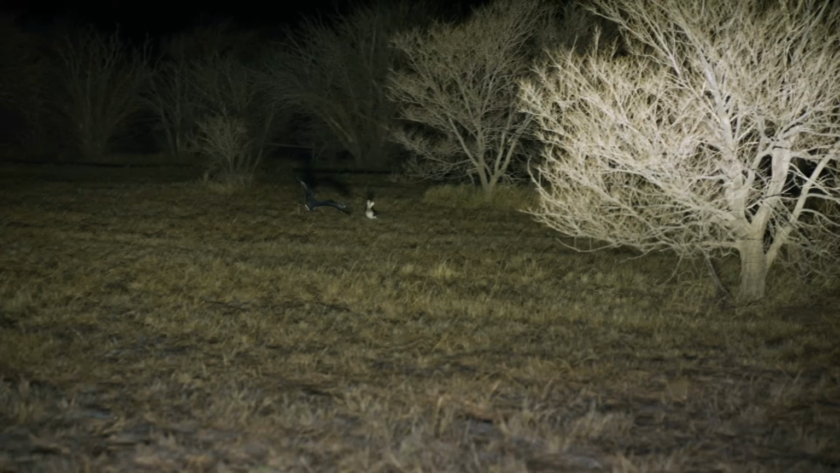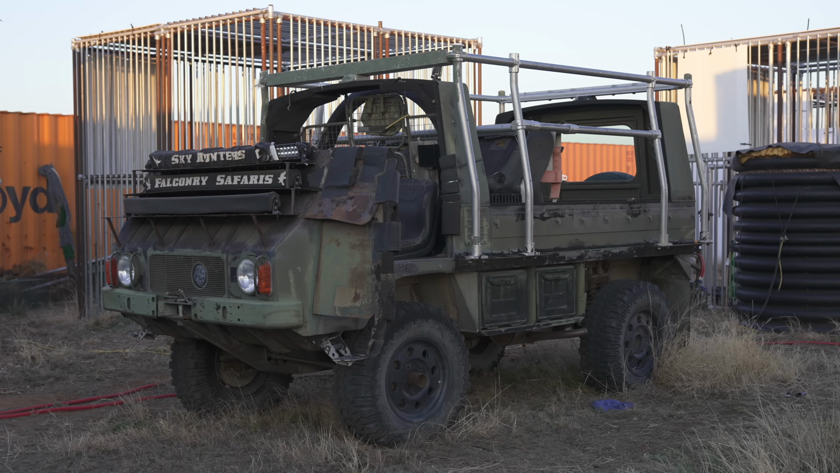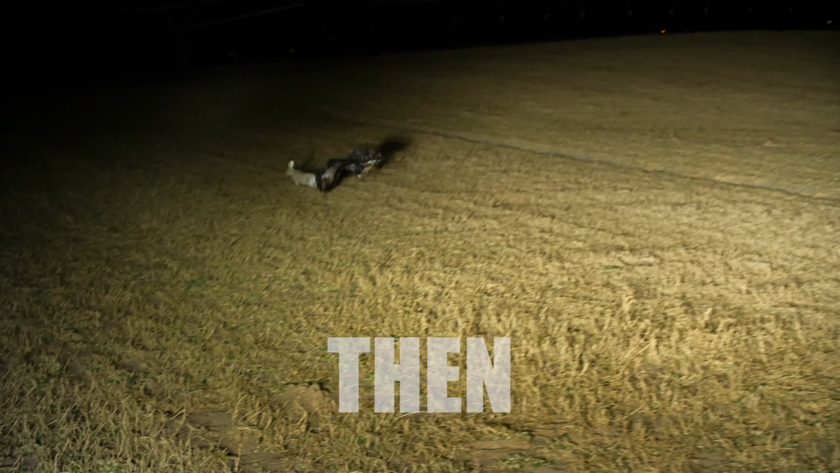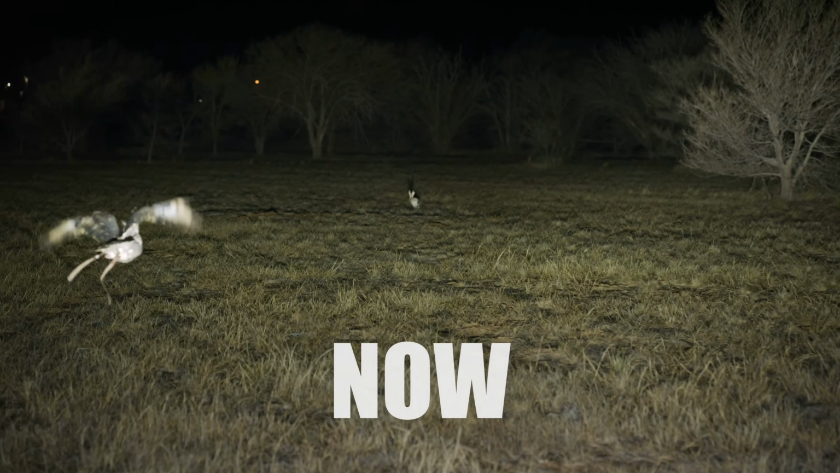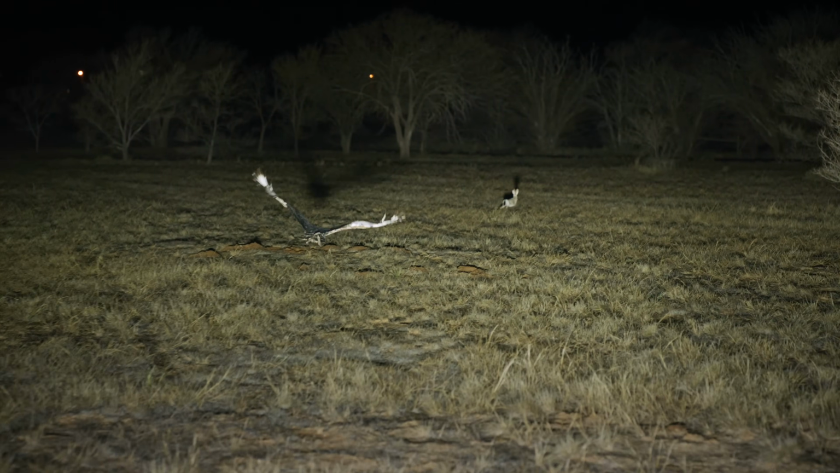And this light's a huge improvement from the last. We had 3 light bars on the Pinzgauer. Chris said it's not consistent. It's too small of an area. It was very difficult for me to keep the target in the very small area that the light bars were consistent. So we came up with a much larger arc, much further projection, and very, very consistent.